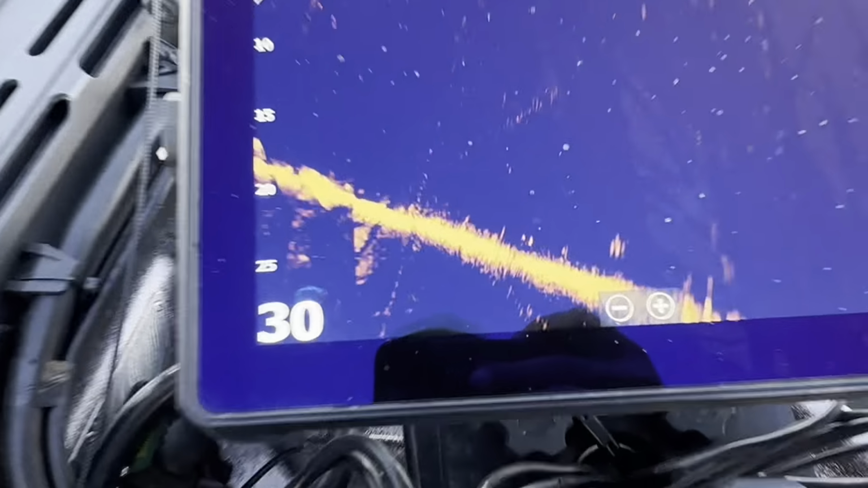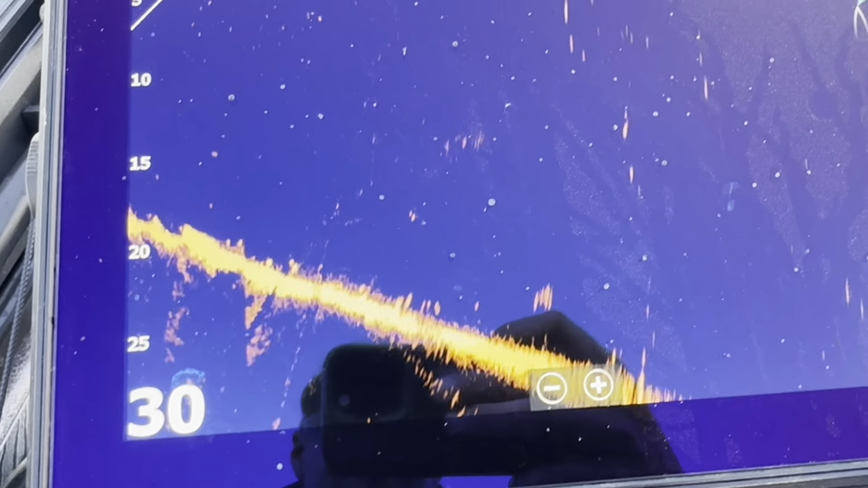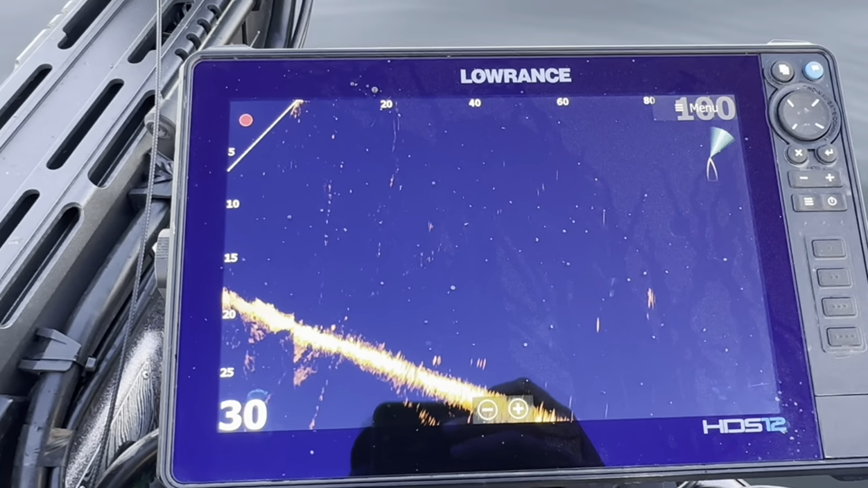Got another one. See that on the bottom? That's just all spotted bass. That's not what the largemouth I had just caught looked like. He was in a big ball of bait, but let's see if we can see one out there.